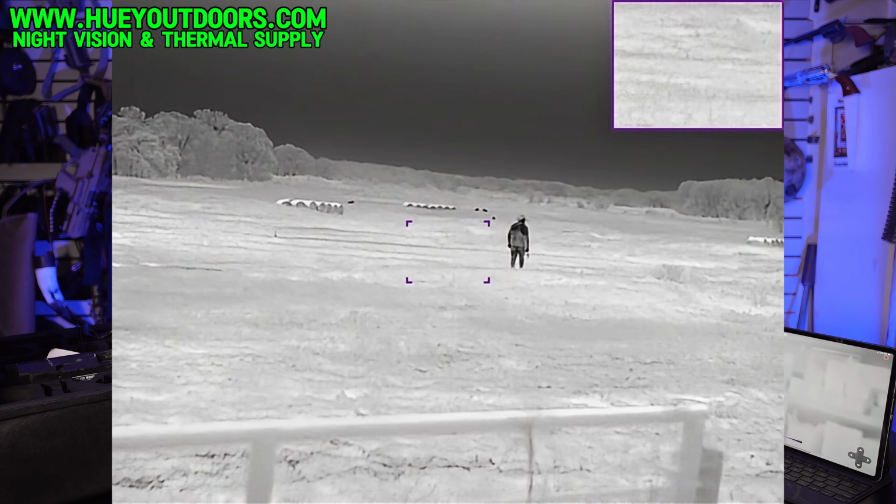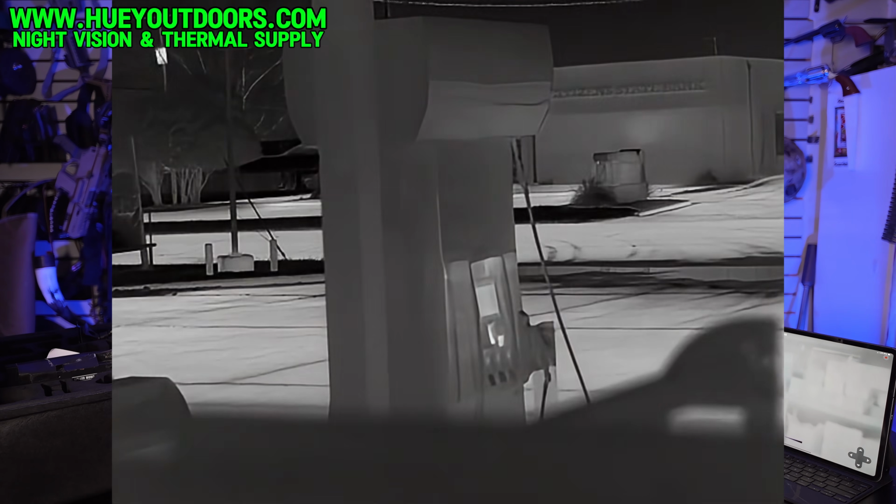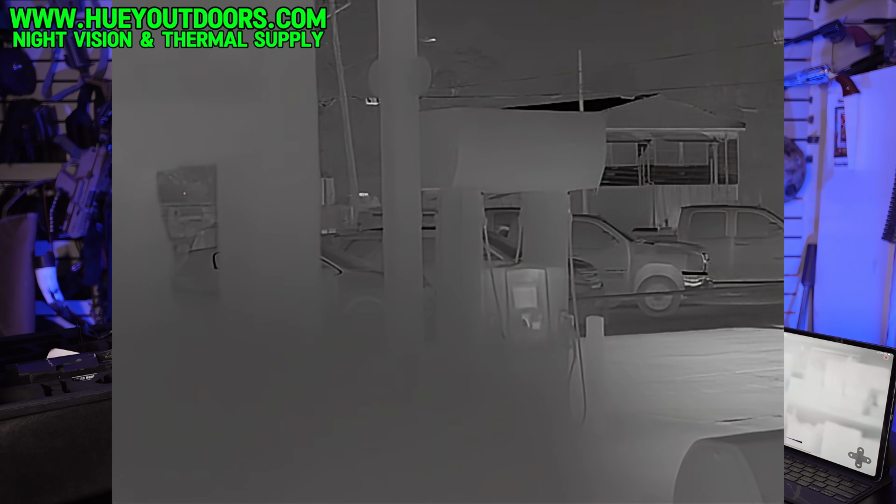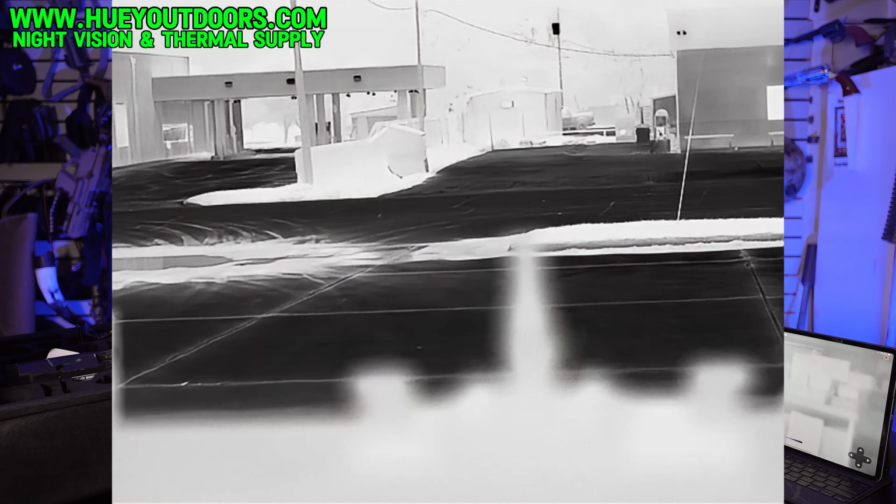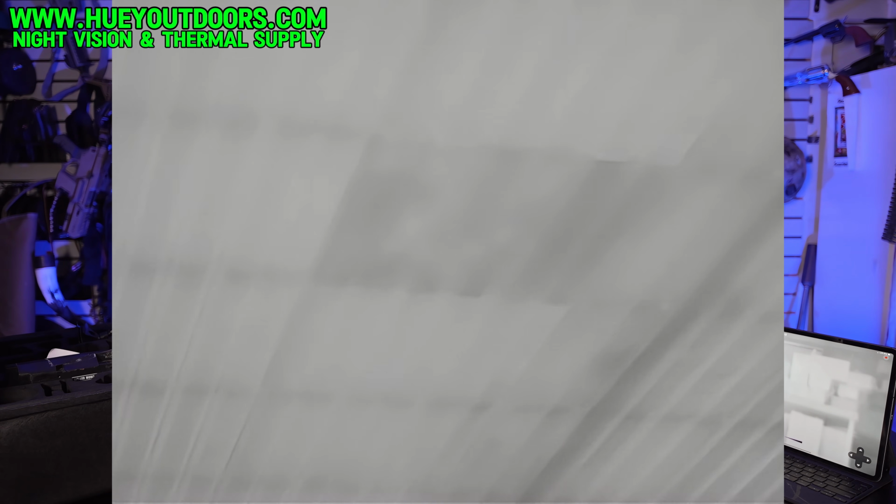Again, I can't remember if I talked about it, but I also use this to keep me awake at night. There's times when I start getting tired, just having to concentrate on using the remote, looking at the screen, trying to find stuff. It gives me something and I can go for another couple of hours where I would have been maybe done. Also, just driving down the road,